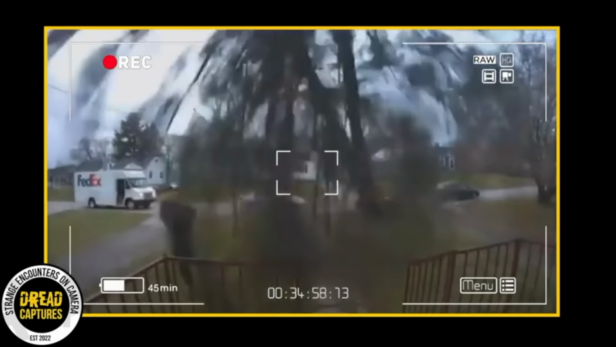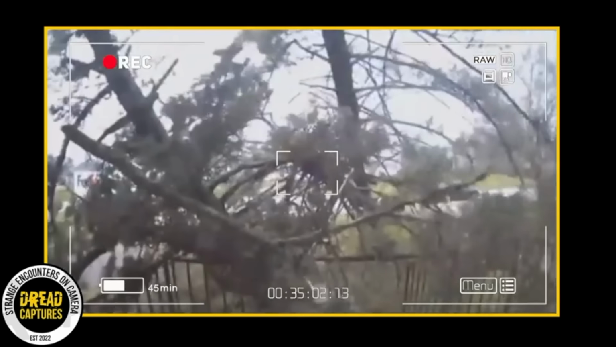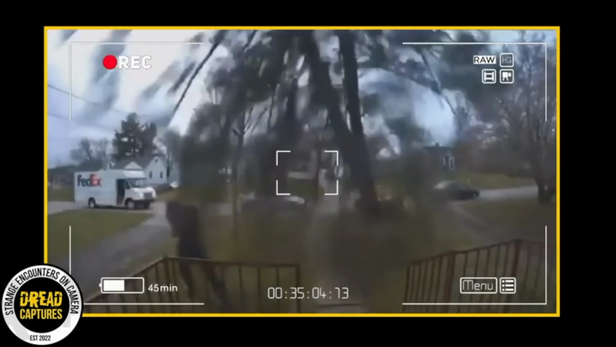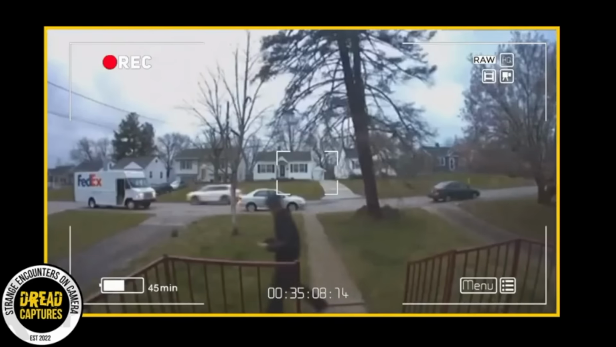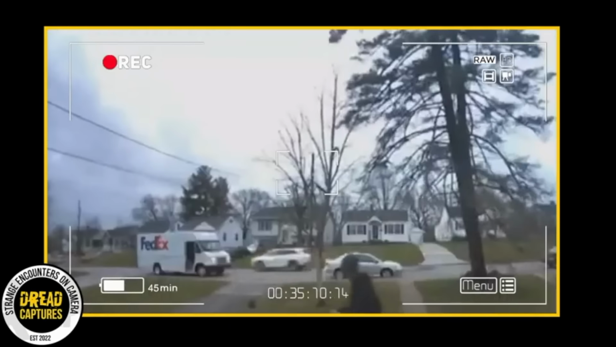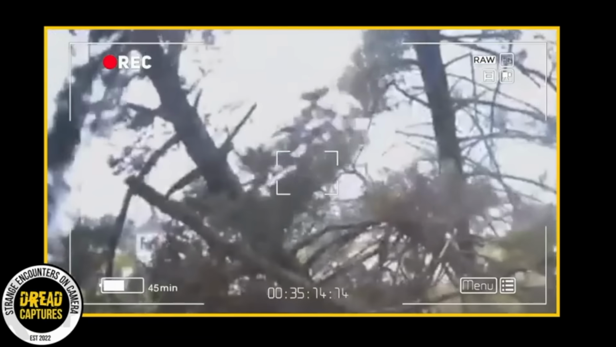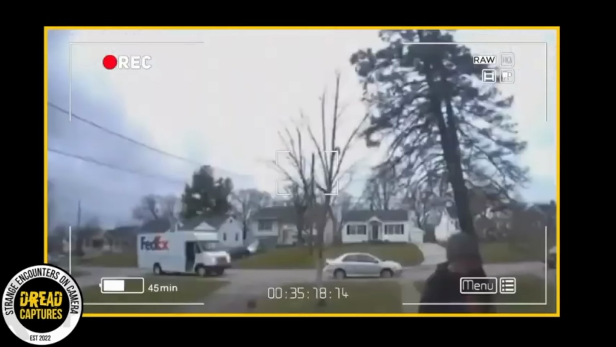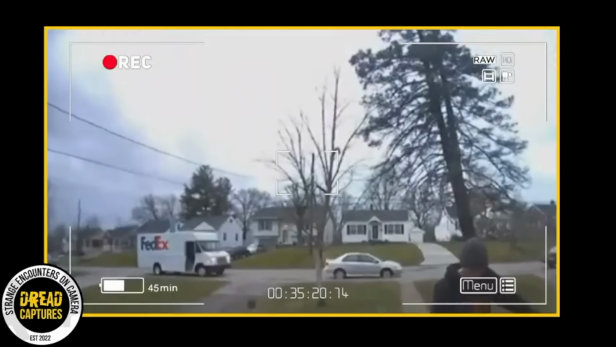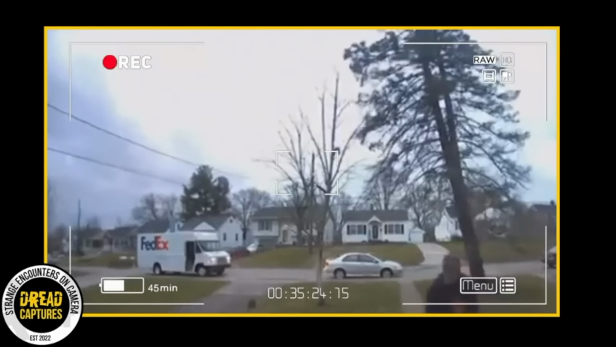This clip shows an unbelievably narrow escape for a FedEx driver in Kentucky. It doesn't take us long to see that the weather in this video is pretty bad. All of a sudden, a tree suddenly crashes to the ground. Severe weather was moving through the bluegrass state. Powerful winds were bringing down trees all over the place. This incredible video was caught on a Ring camera.